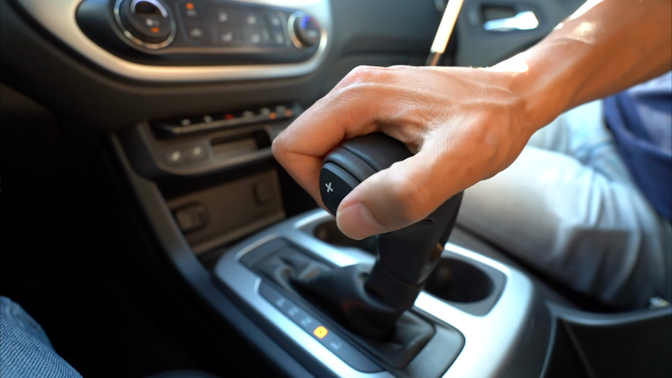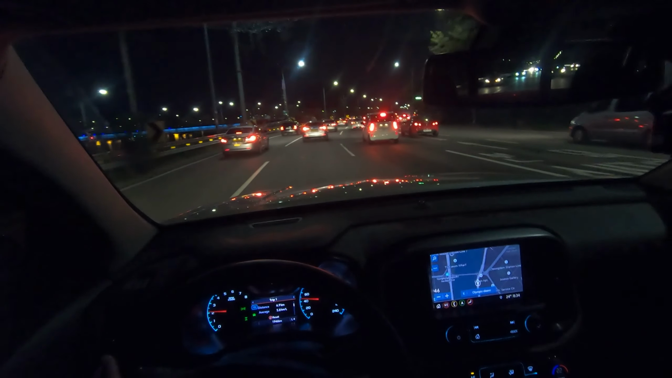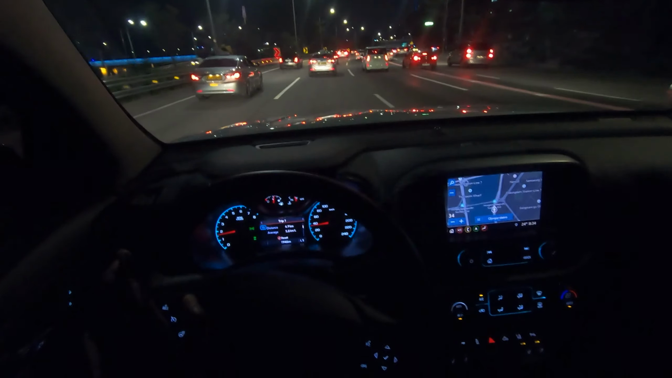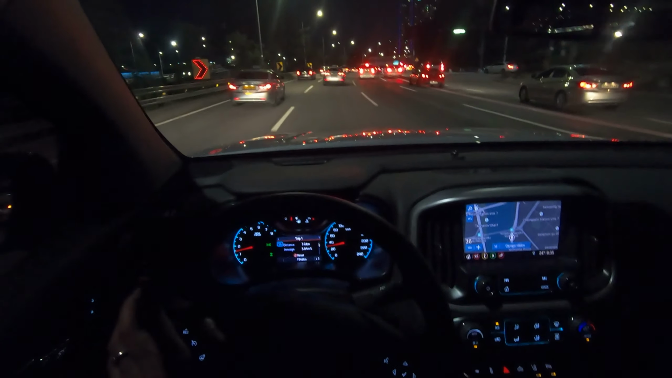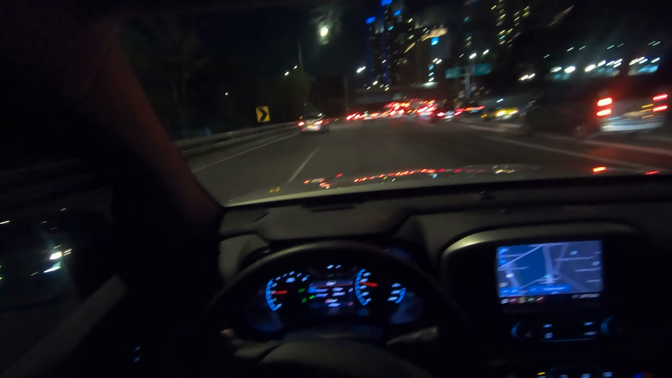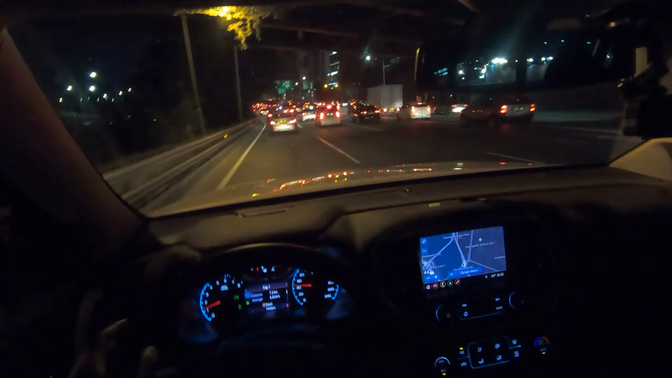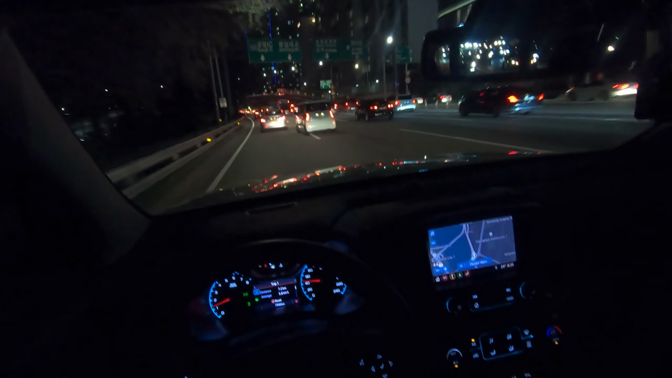The toggle switch, I'm not really a fan of the toggle switch, but it's okay. I mean, you could get used to it. But actually the numbers change faster than the actual gear shift. Oh, what was that? And I really hope Chevy fixes the toggle switch, because at least paddle shifters, or a gate type shifter would be nice. I mean, this is really old school, making the truck look old, right?